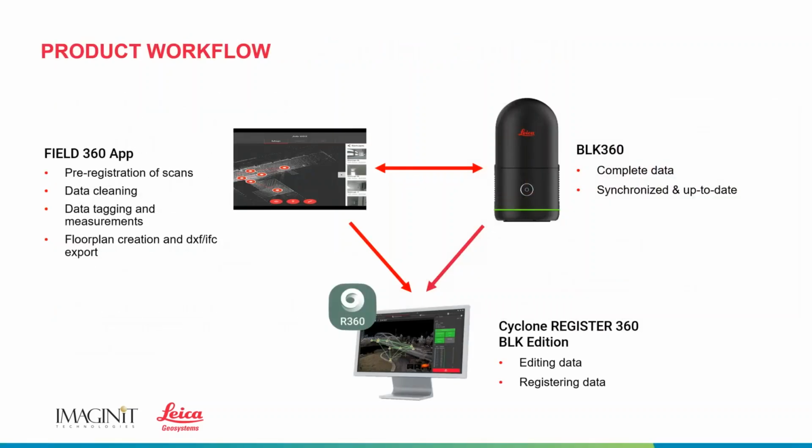So let's take a little bit of a look at the workflow and see how it works. We go out to the field with our scanner. We use the Cyclone FIELD 360 app or BLK Live App if you choose, and we scan one scan after another. We can register that data in our FIELD 360 app.